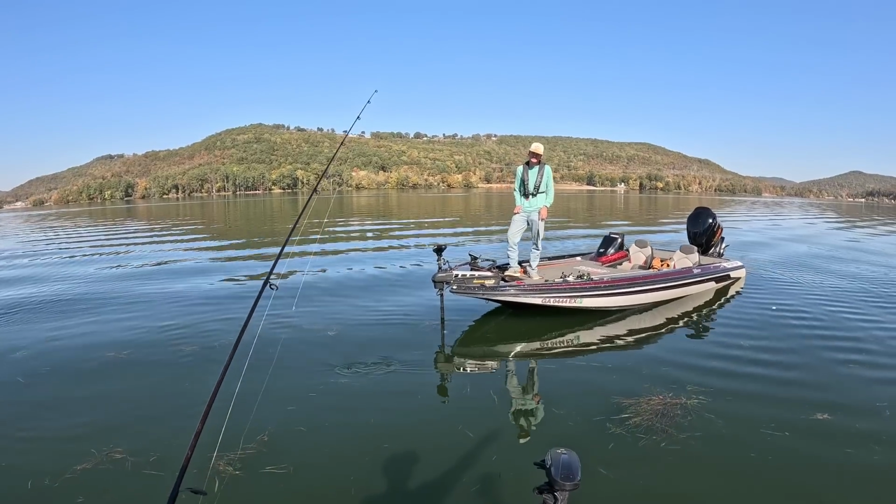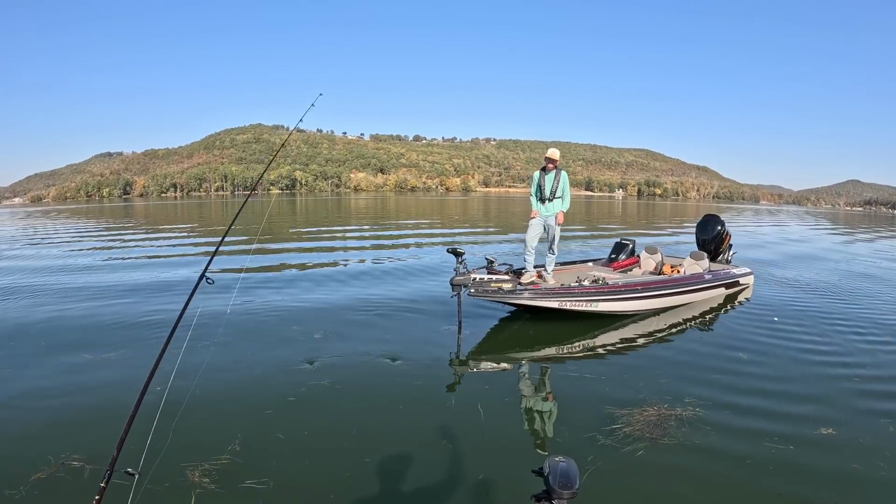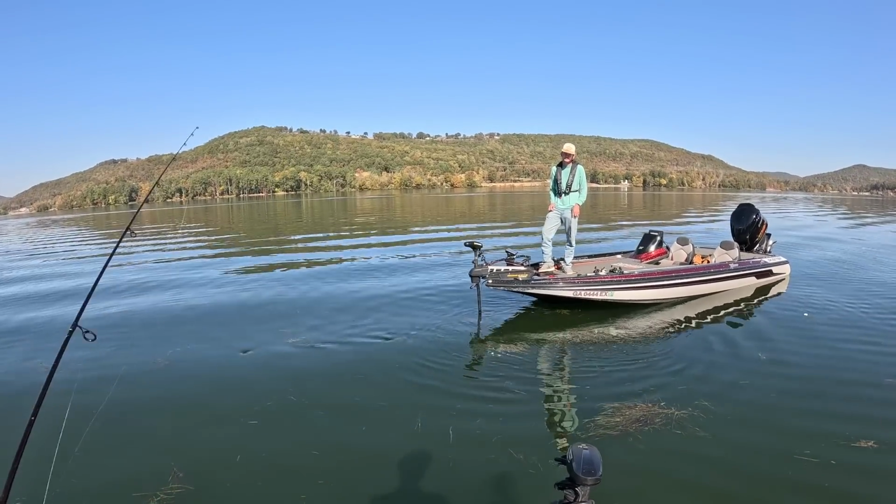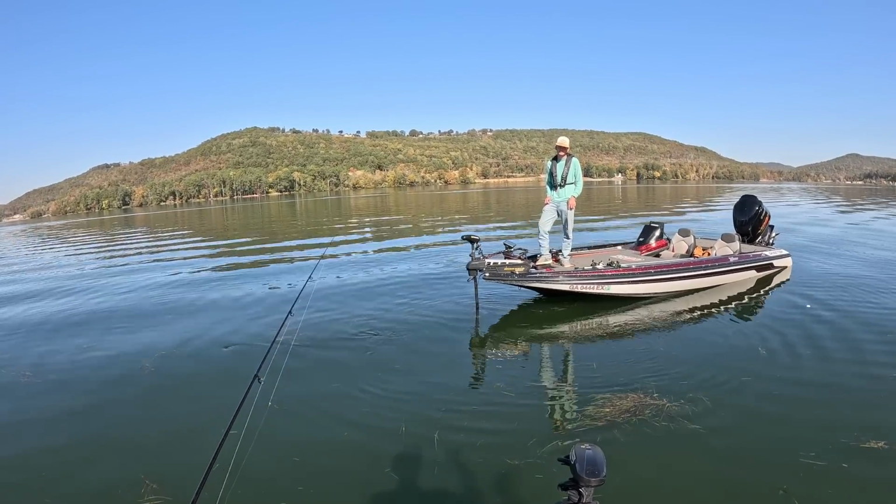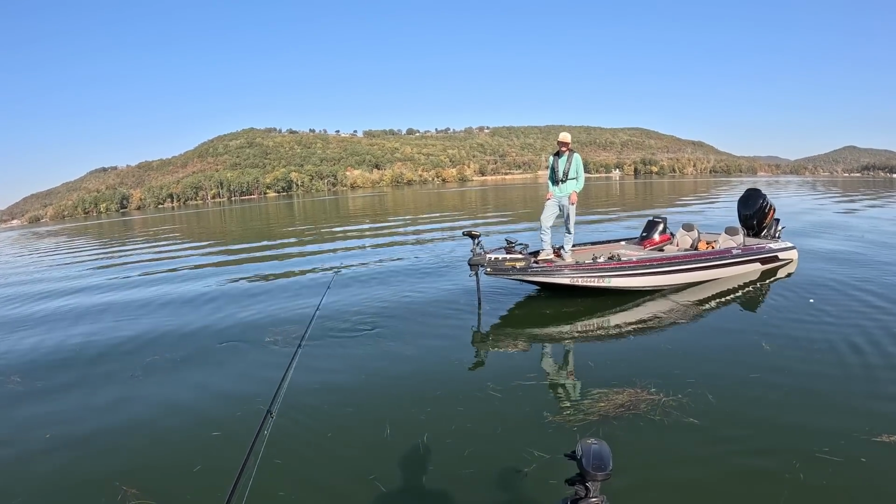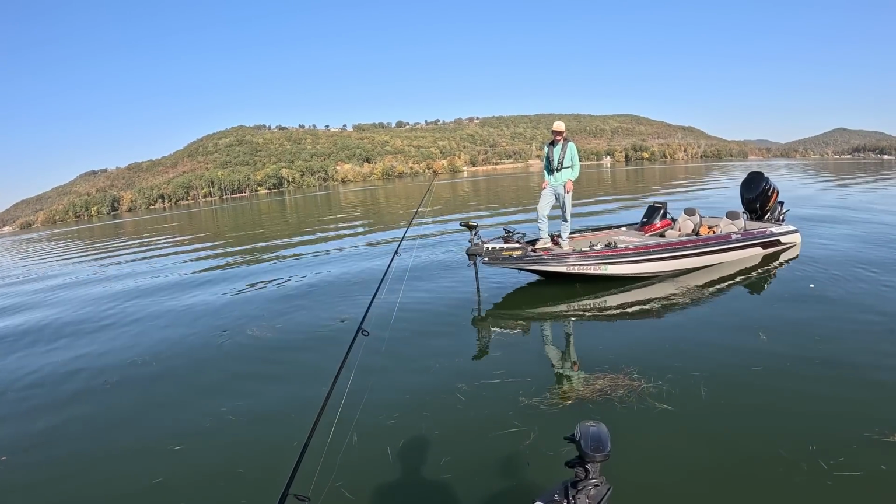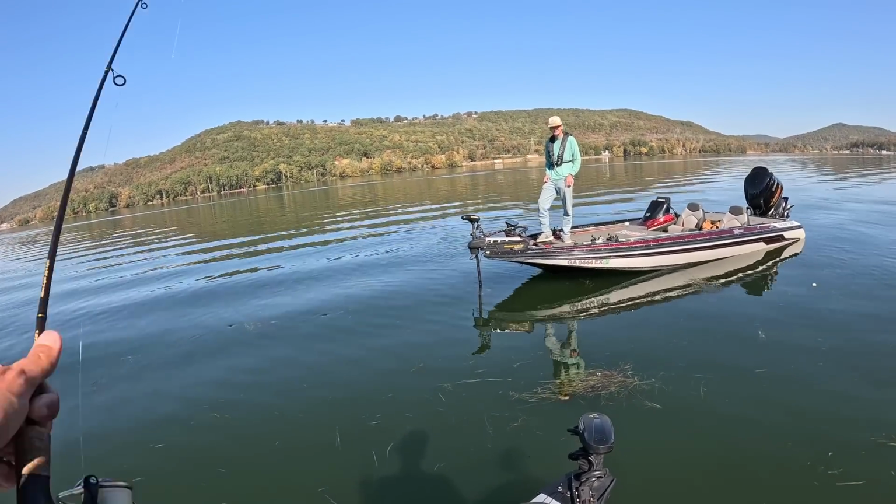So go on back, go under the bridge. When you go under the bridge, turn to the right. Okay. And when you get back there to the back, I hadn't been back there this year, but when you get back there to the back, there's usually some matted milfoil back there. You should be able to catch one on a frog. I've caught them on a frog in there before. And you can catch them swim jigging in there too.